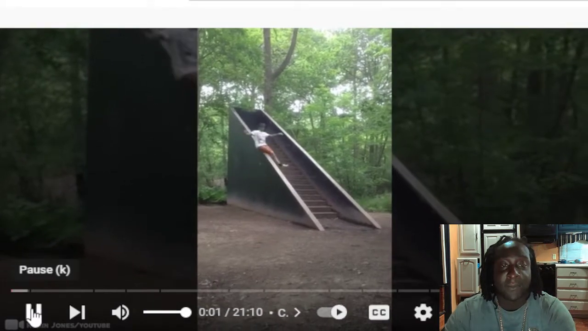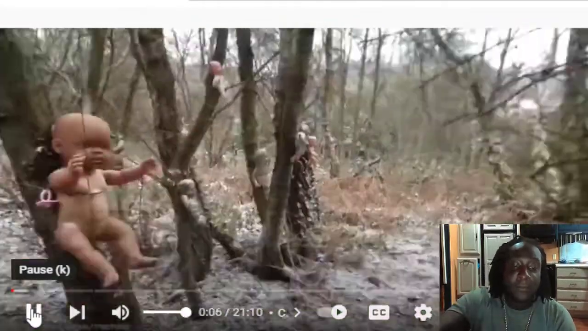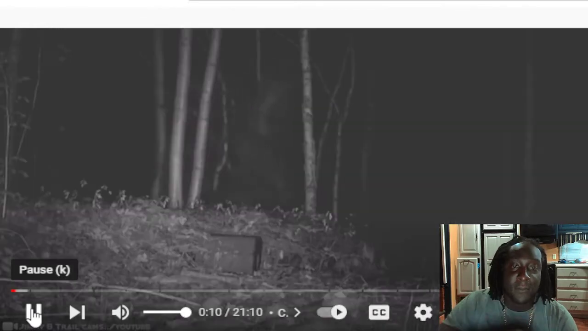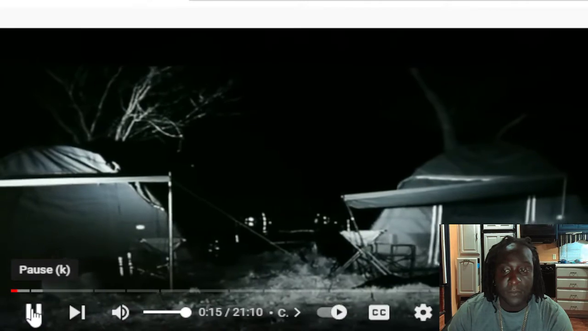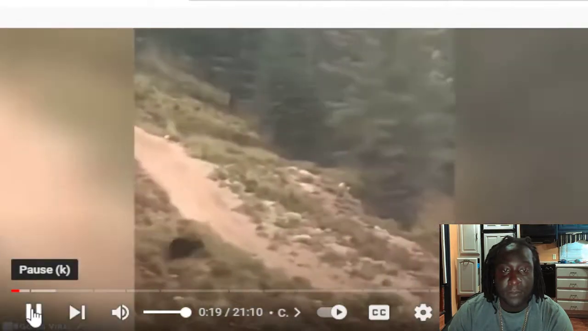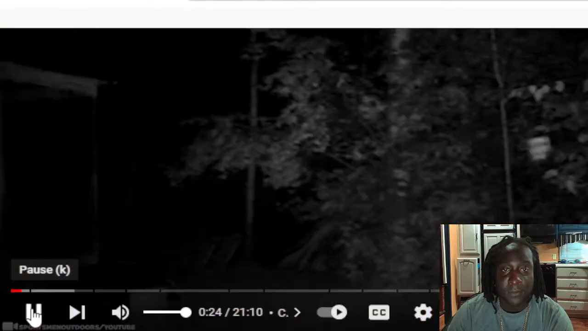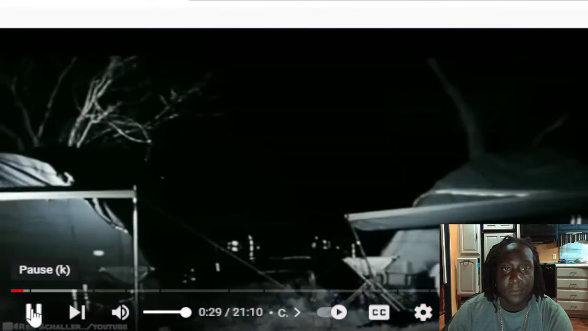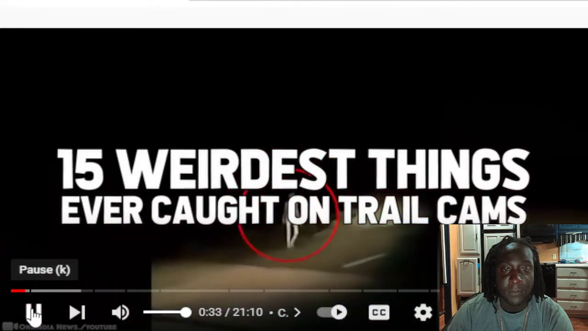Most people put up trail cams to capture animals in their natural habitats. Sometimes you find something that's common yet not too often seen. Sometimes, however, the footage is more bizarre than it could ever be imagined. Prepare those eyeballs. You just don't know when a bear could be ready to chase you. You might miss the person levitating in the clearing in the distance. Is that a ghost just hanging out in the forest? Good thing cameras were rolling. It's gonna be a walk to remember. Here are 15 of the weirdest things ever caught on trail cams.